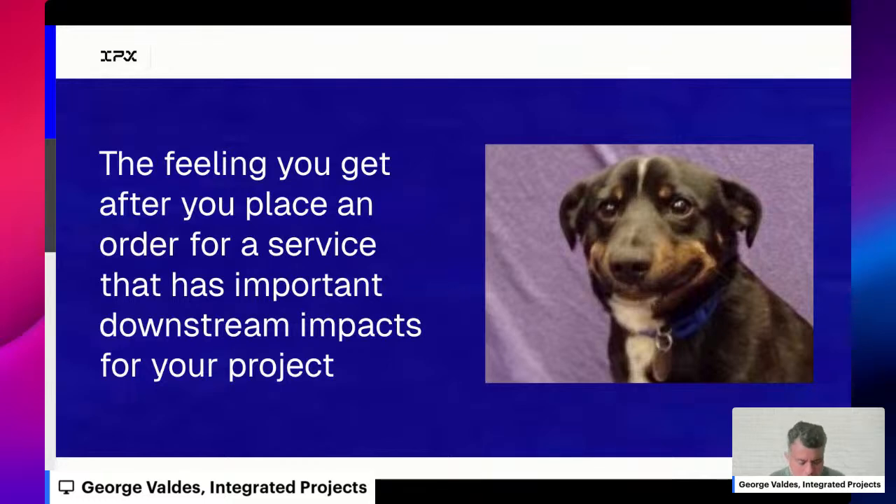And this is very important because what we're going to do now is start to contextualize what we mean by delivery in general and the problems associated, like why even try to streamline delivery times. And it's because of this. This is something I think a lot of folks that order scan-to-BIM services feel: the feeling you get when you place an order for a service that has important downstream impacts on your project.